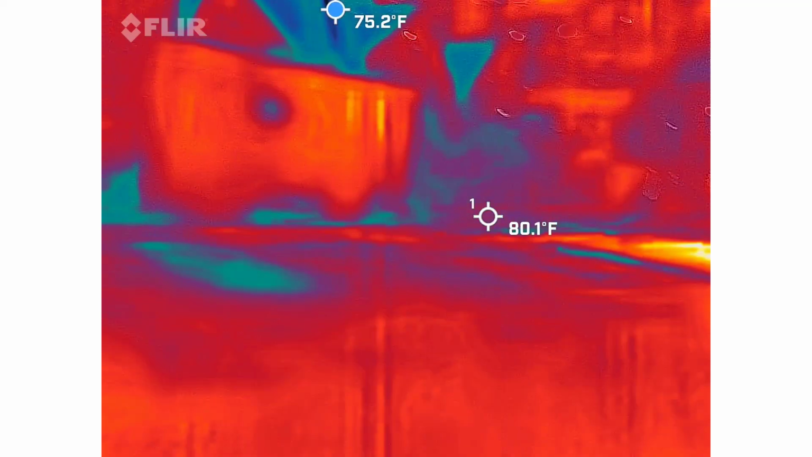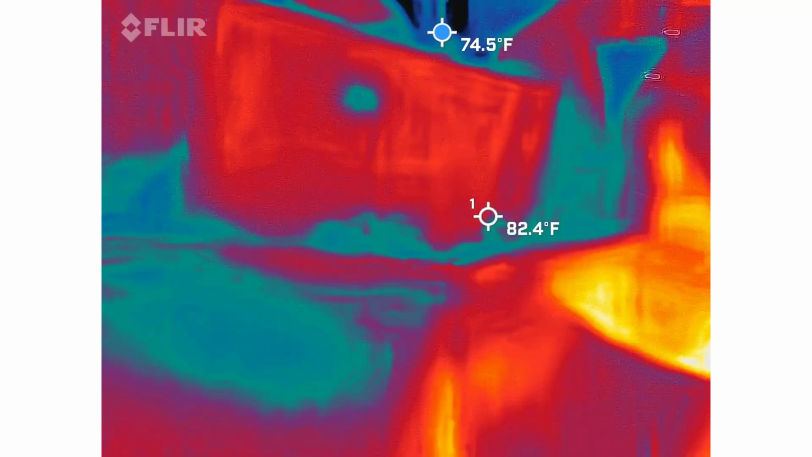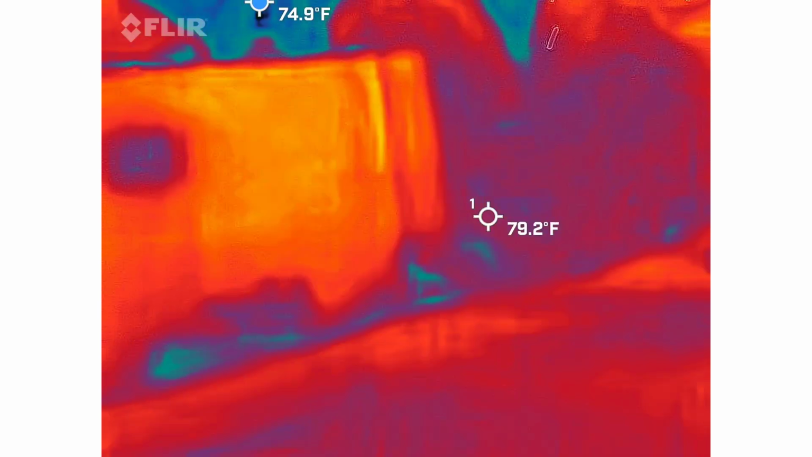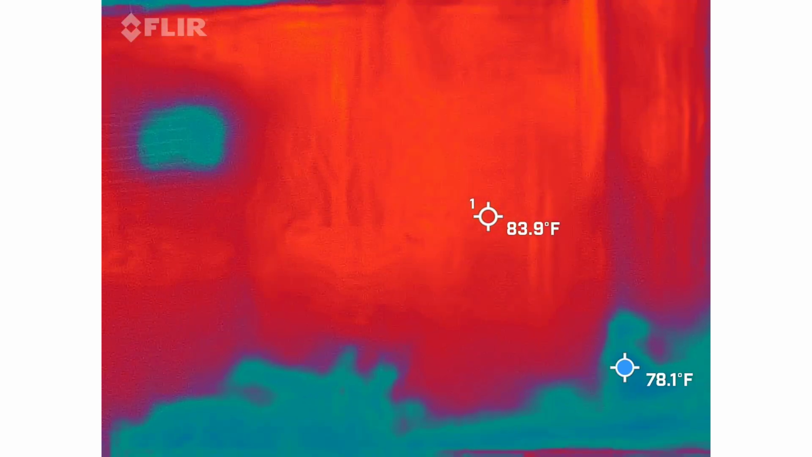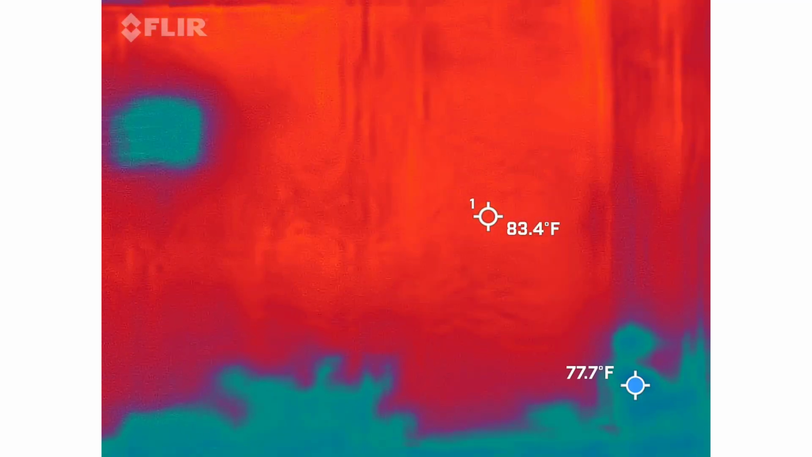So what do they use this building for now? It's a museum. Oh, okay. They have all the artillery and the uniforms from the 7 different wars that it served. Okay. I don't know, that wall just seems really hot. So anything made of concrete like this is probably going to hang on to the heat from the day. Okay.